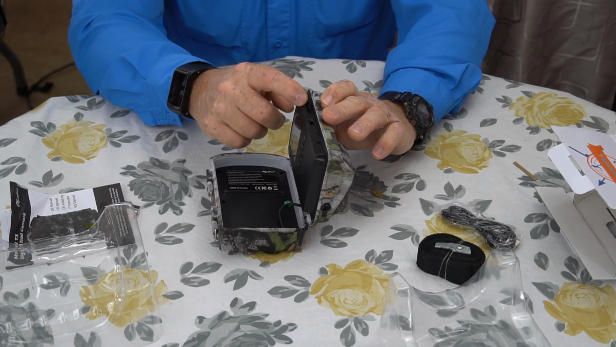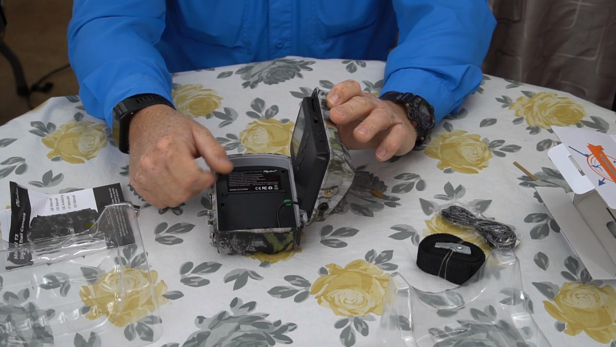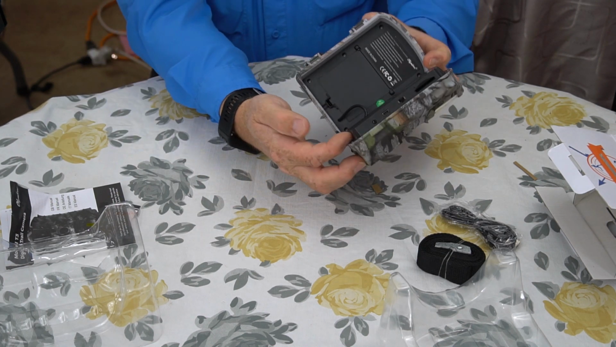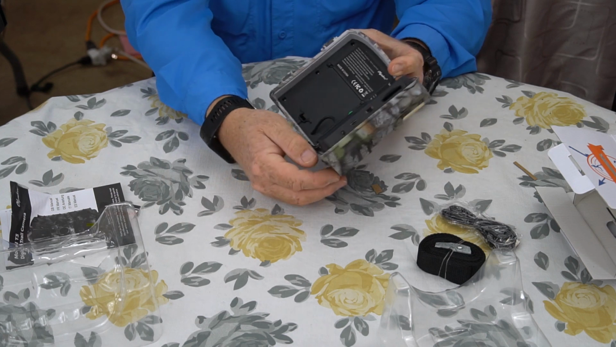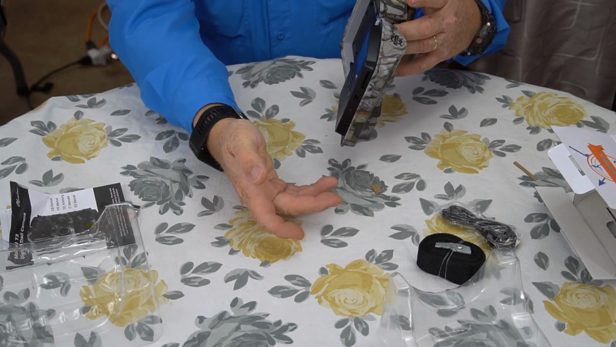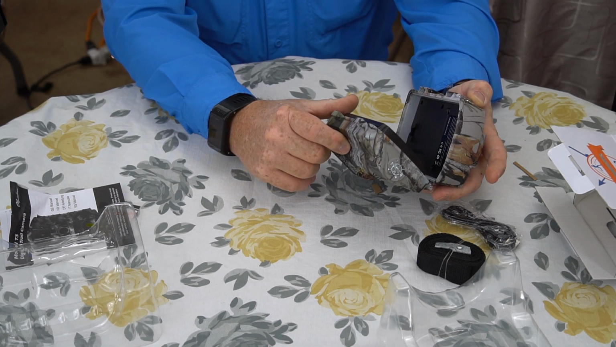But I do like this uses a full-size SD card, which is a lot easier to handle in the field, and it comes off the side. A lot of cameras that I've been doing tests on, the SD card's mounted in the bottom, and so in the field, if you don't want to take it off the tree, you got to get down on your knees and you're working up here. This one's on the side, so when you open the camera, you can just get it right out. That's actually a good design. I like that design very much.